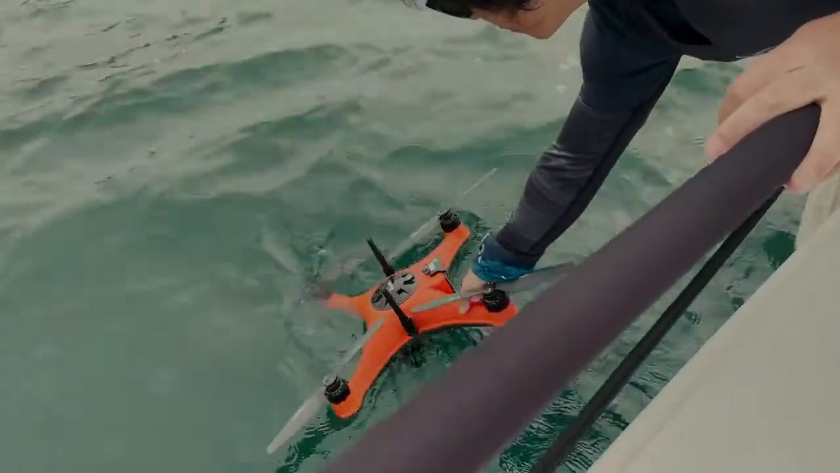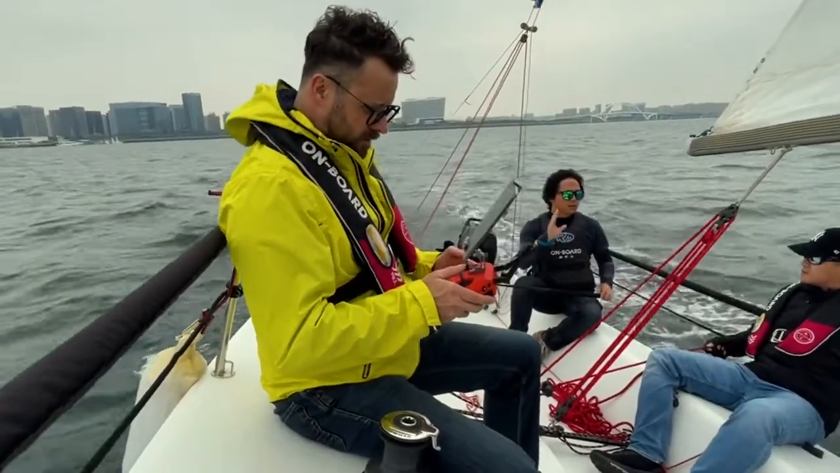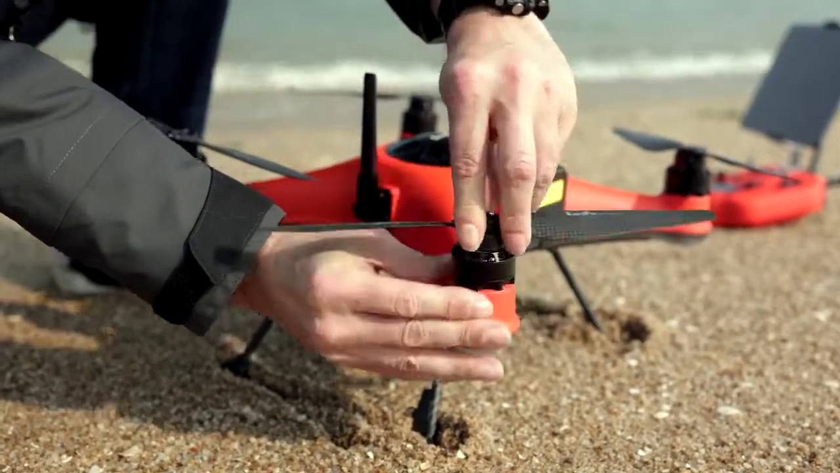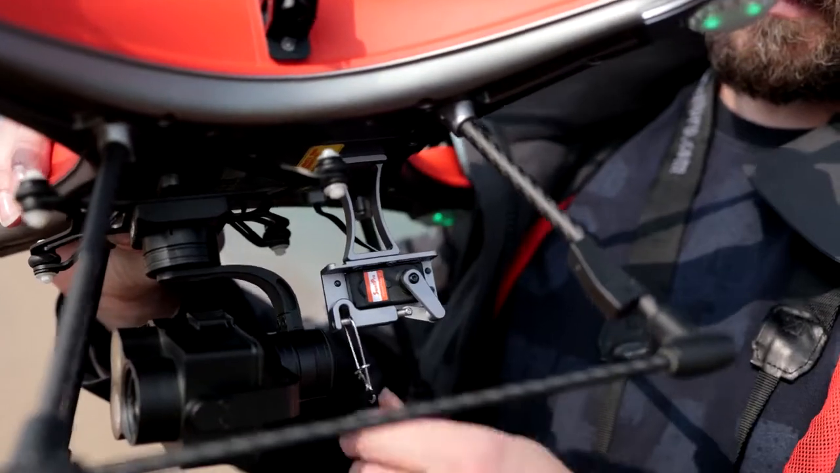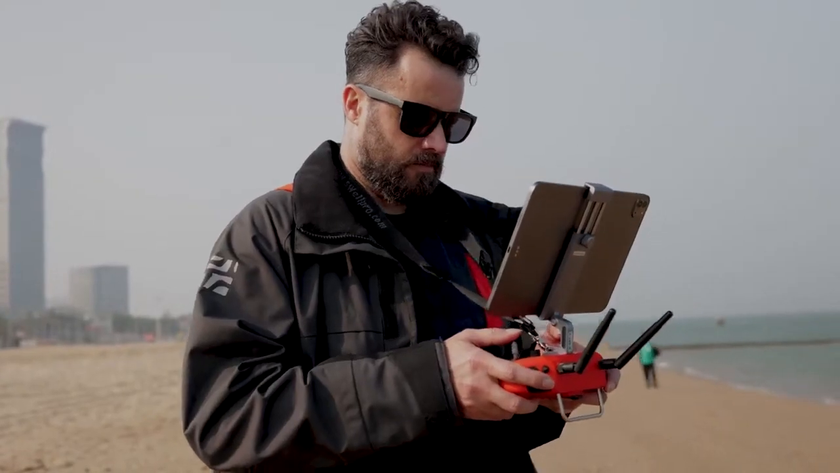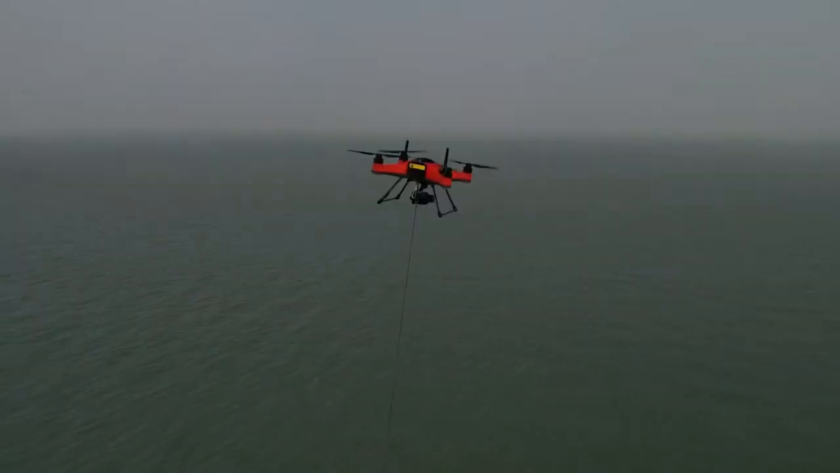GC3-T is completely waterproof, just like the SplashDrone 4, which means they could help Coast Guards find lost people on the ocean. In addition to searching, the rescue team could use the payload release mechanism on the SplashDrone 4 to drop floatable safety equipment to the victim, buying more time before they arrive.